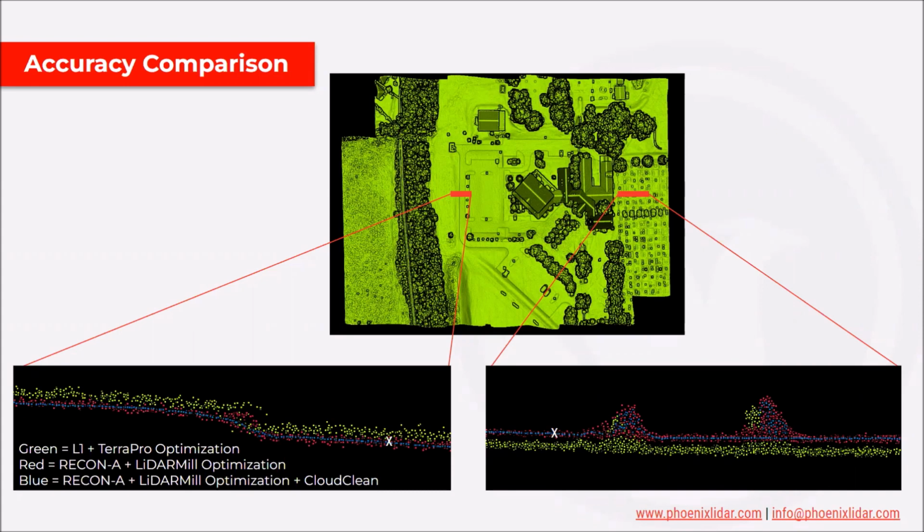If we take a profile from the left side of the site, we're noticing that the green data set in that bottom left profile is significantly above where the RECON data is. And keeping in mind that the RECON data is about 3 centimeters real absolute accuracy. And there's a white X in both of these profiles to show where the ground control point lies.